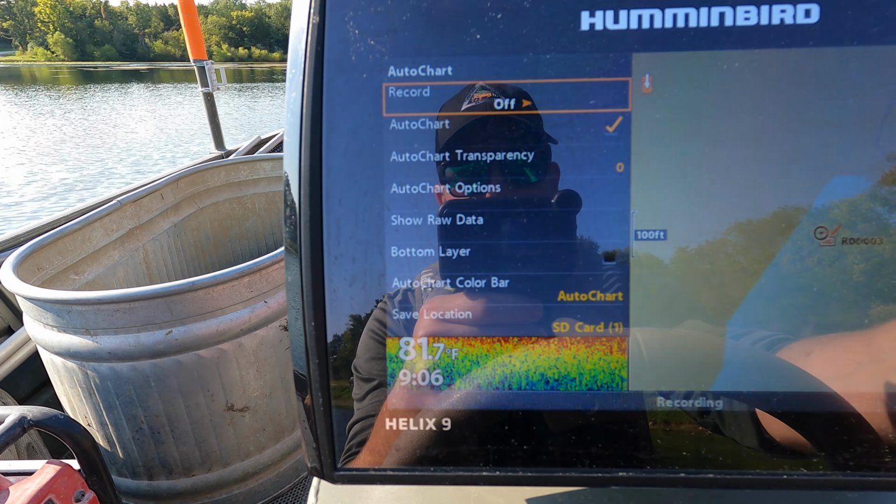So turn that to on, and you can see it will start recording some depth readings there. So I'm going to go ahead and zoom in here just to show you what that looks like. It does maybe about a 20-25 foot swath on each side of the boat as you're recording. As you move along in the boat, make sure you connect those depths and don't leave any gaps between where the lake is mapping. And generally how you want to do this is do a whole loop of the shoreline of the lake and then go back in a crisscross zigzag pattern after that.